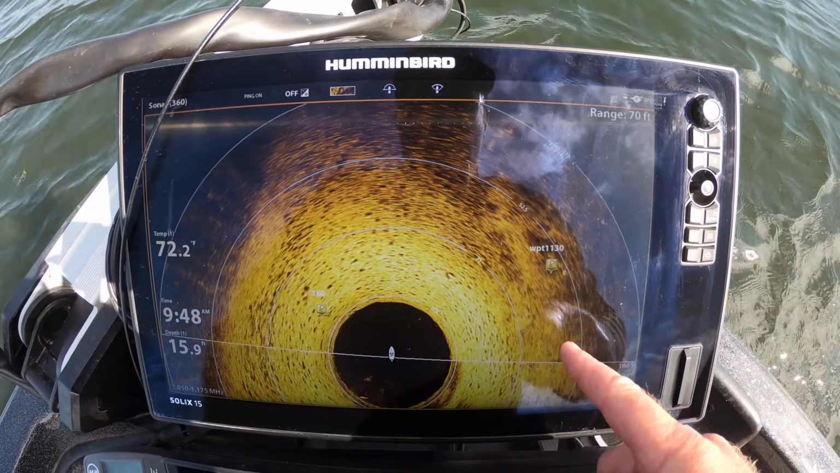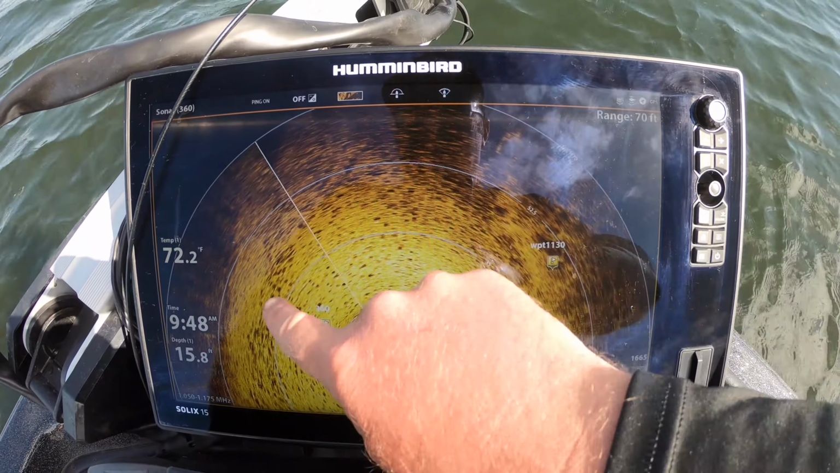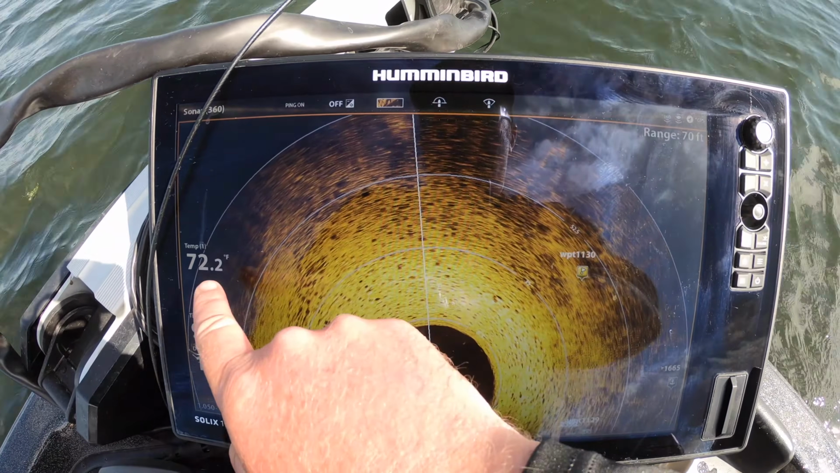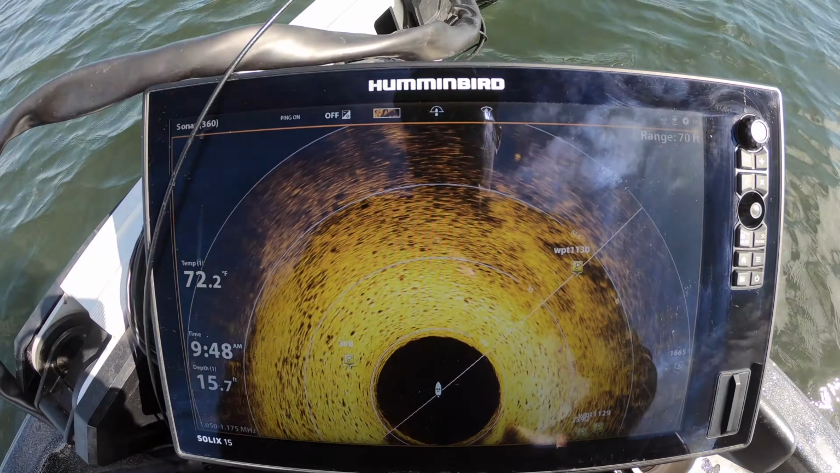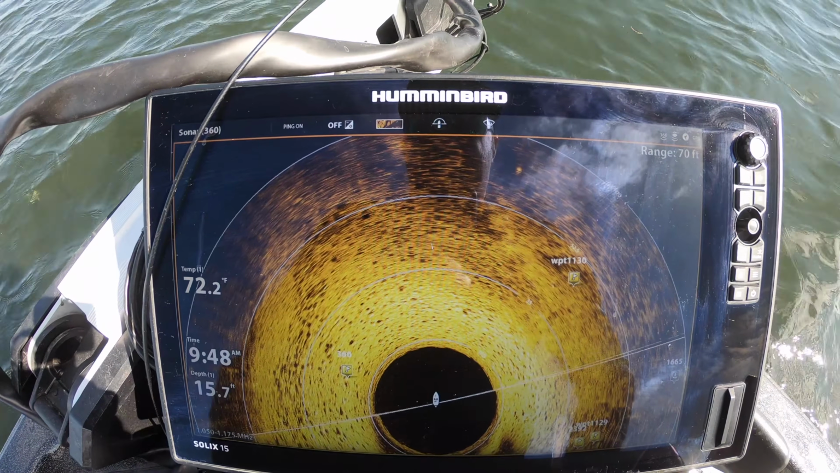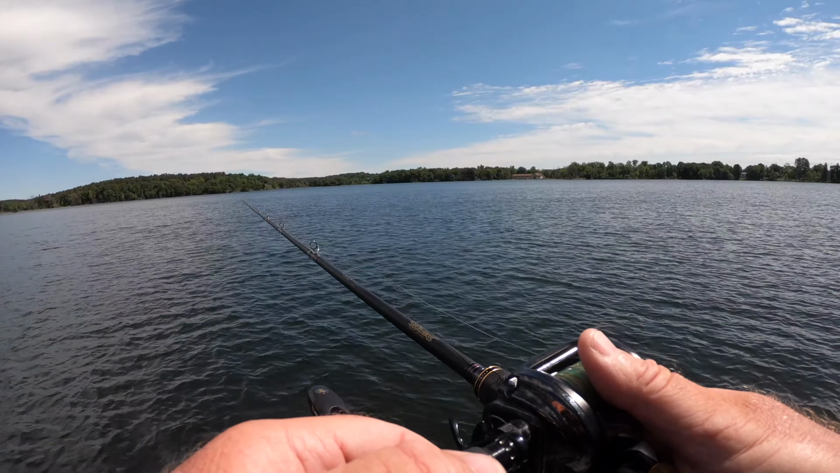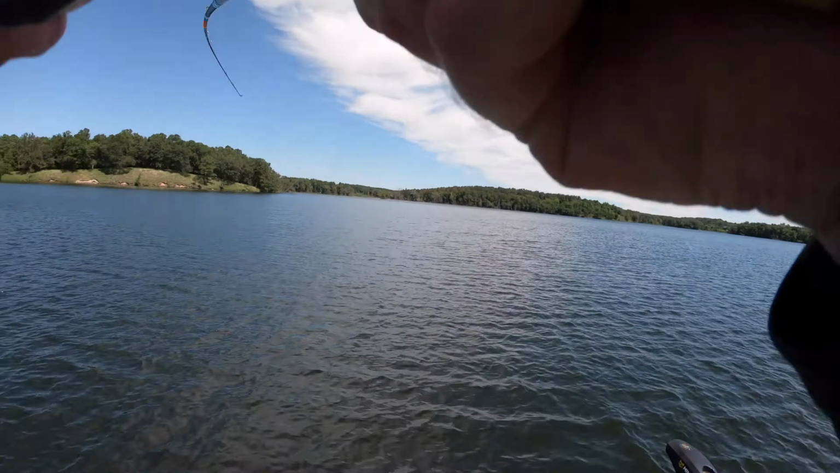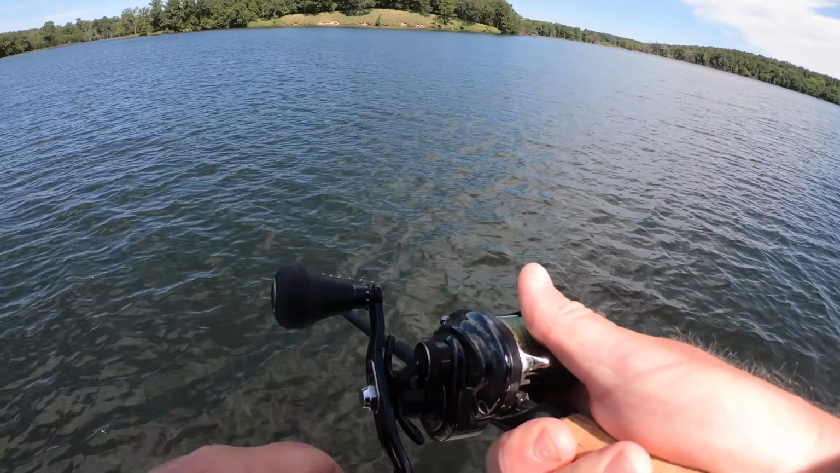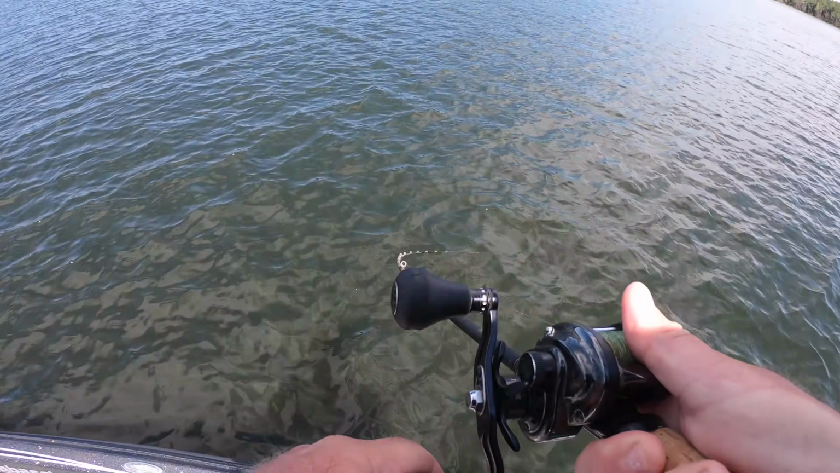Here you can see the weed line, gravel, and then the edge where it drops into that softer bottom out here. And I'm just fan casting this little strip here, and that fish was right on it. 23 feet deep.